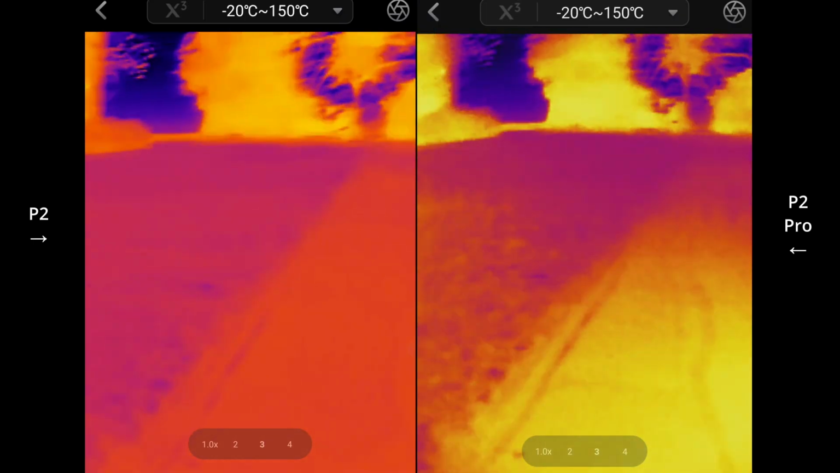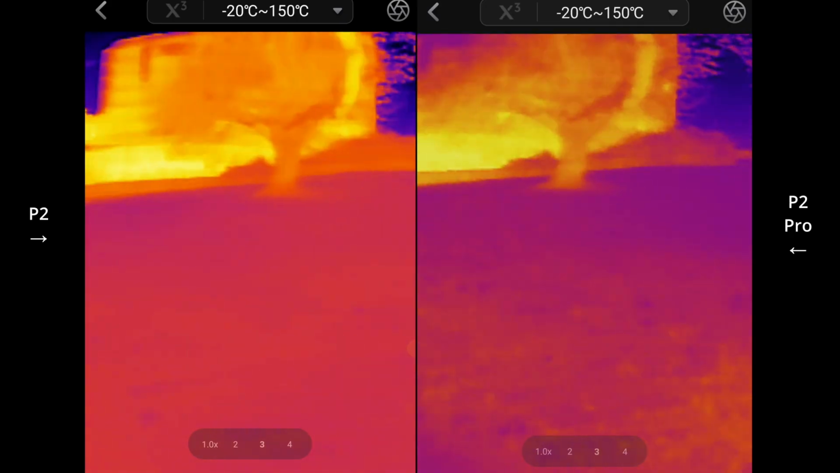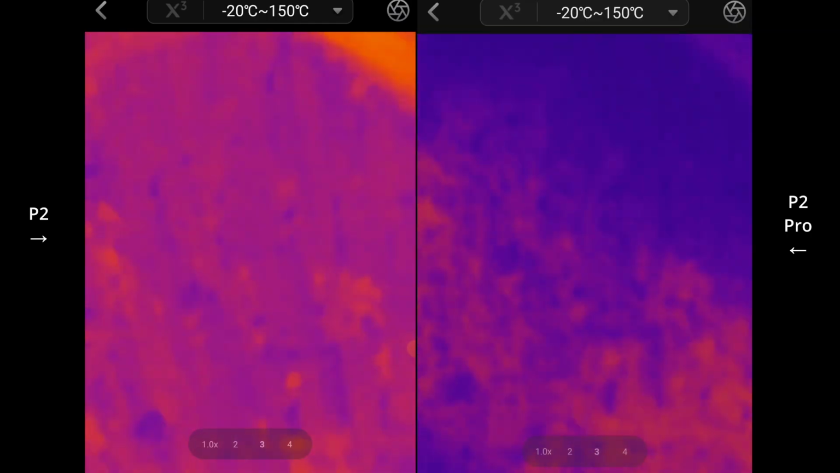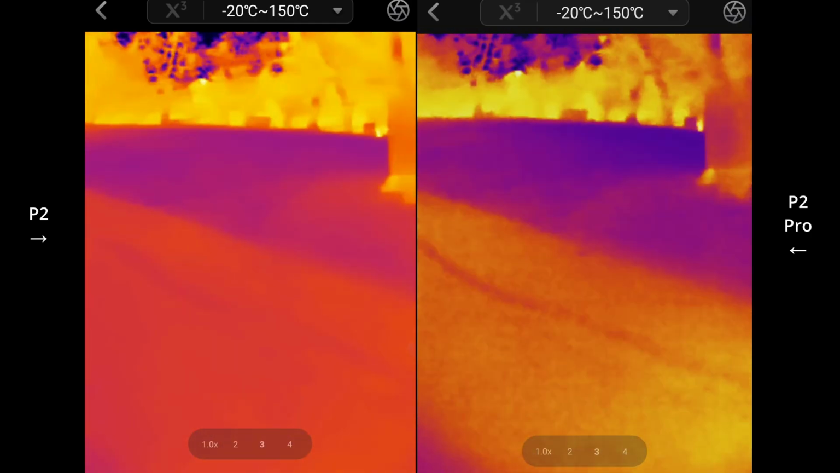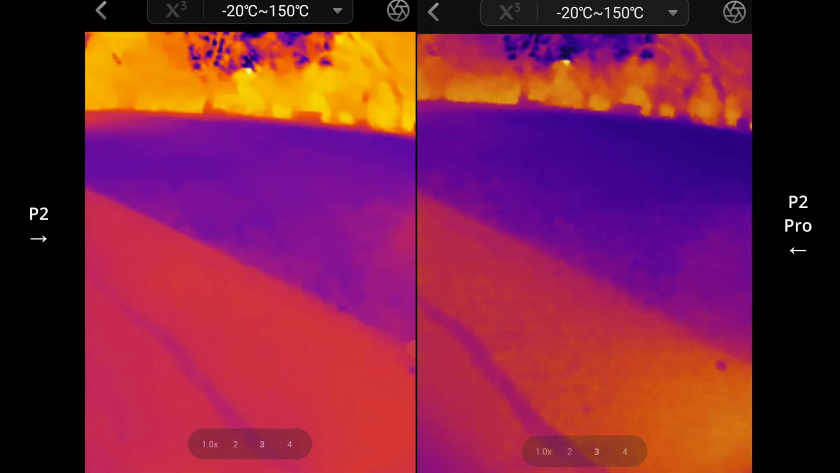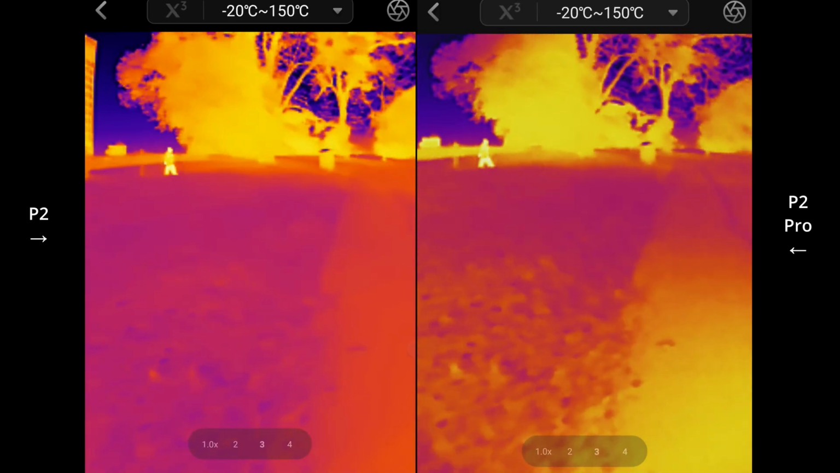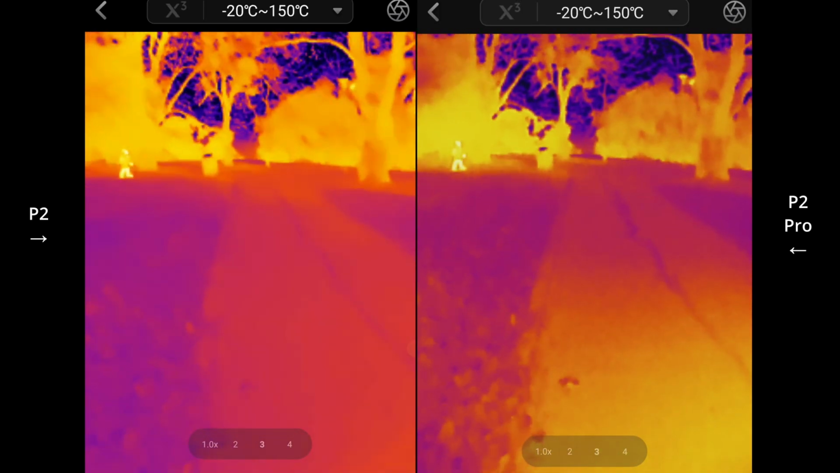Yeah, for some reason I was looking at a bunch of these, the reviews of both of these, and the footage that came out, and I sort of decided back then that the P2 looked better, but really there's more similarities than not.